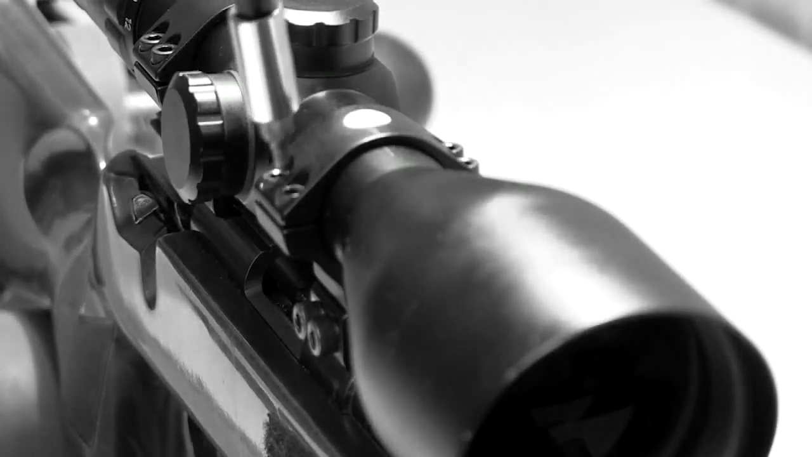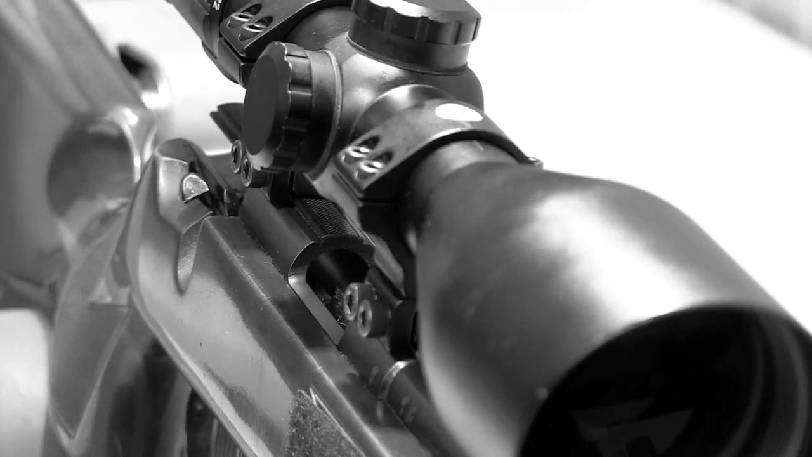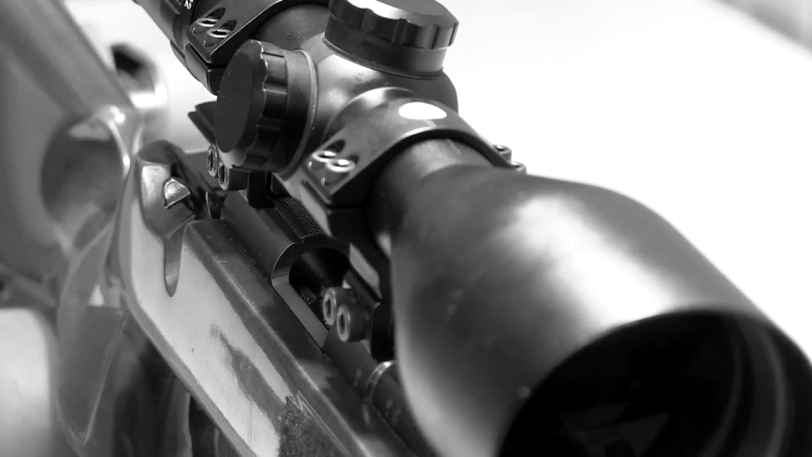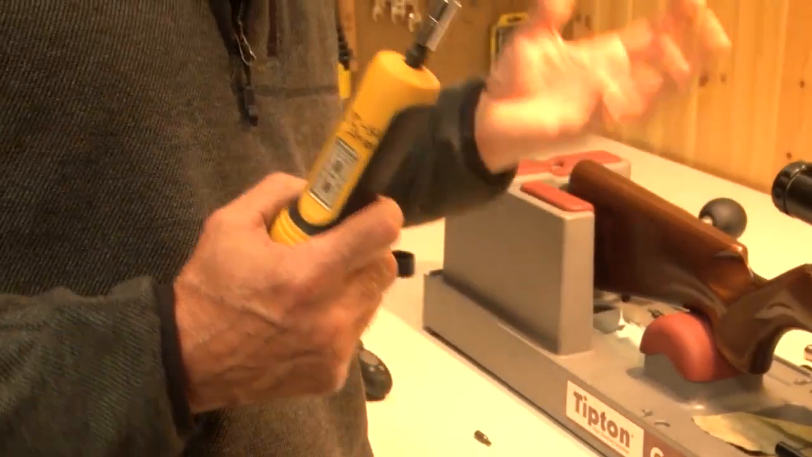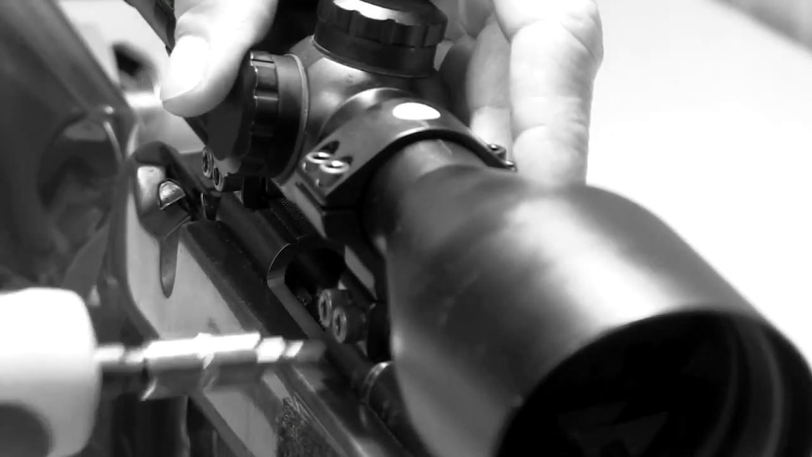Let's move on to that all-important tightening, and you'd be surprised just how little force you will need. Base mounts. A lot of people over-tighten base mounts. Most base mounts are around 30 to 40 inch-pounds, which most people have got no idea what an inch-pound is, quite honestly. So if I just show you what it does with a torque wrench, then we'll do it with the Allen key.